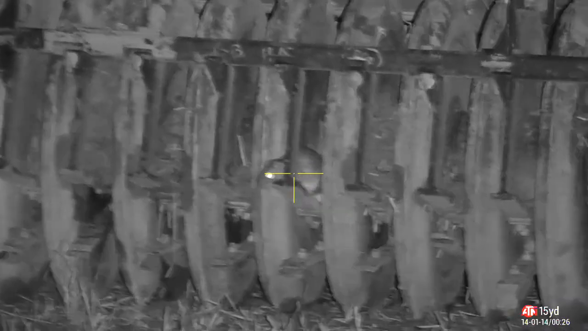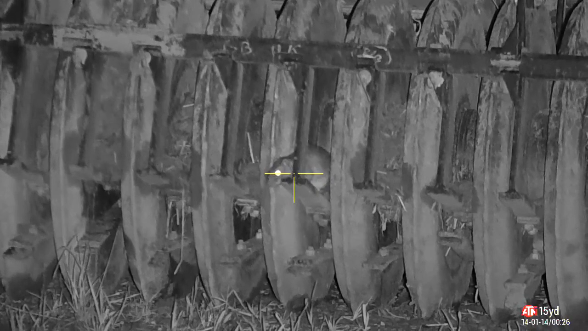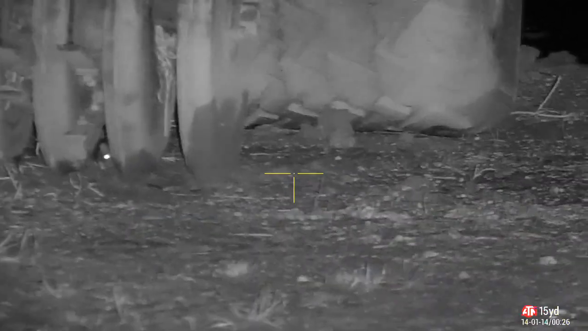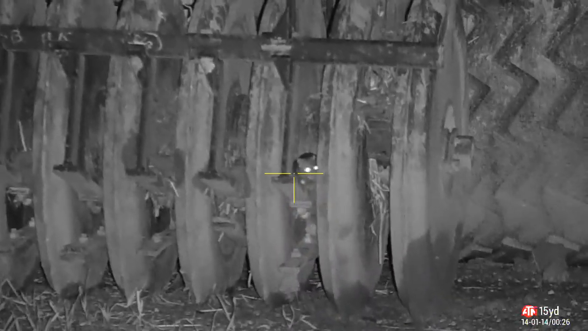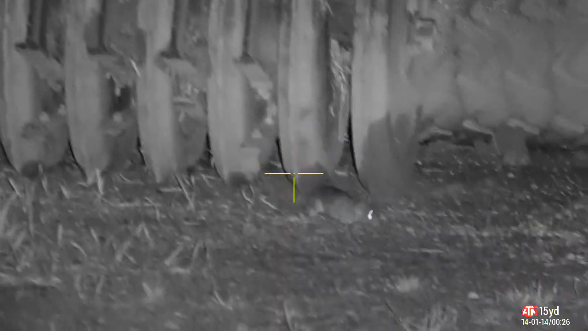A quick walk around the farm takes me to this machinery. There's about 4 or 5 rats under here. I spotted them all on the thermal. You can see one of them just under his bum, see the eye shine. So there's 2 here, so we'll go for the first one. You can hear them running around and squeaking. His friend, who was just underneath, sticks his head out through the blades to see what's going on, climbs up on the top for better luck, and has to put down a GSB Exact into his upper body.